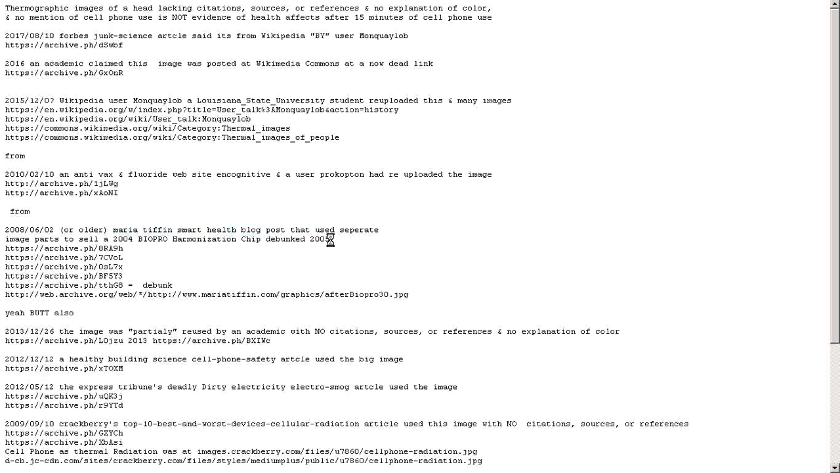Now, the image is probably just a couple of generic thermographs of people, and I can explain exactly what the image is for if you want to know in a minute. But again, they're in the wrong order, so they can't be from 15 minutes of cell phone exposure looking worse. That's not how it works. It's the wrong goddamn sequence.